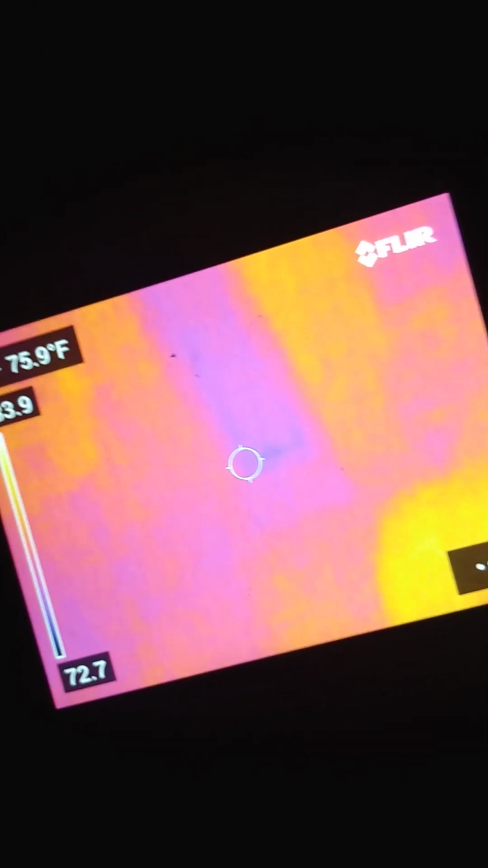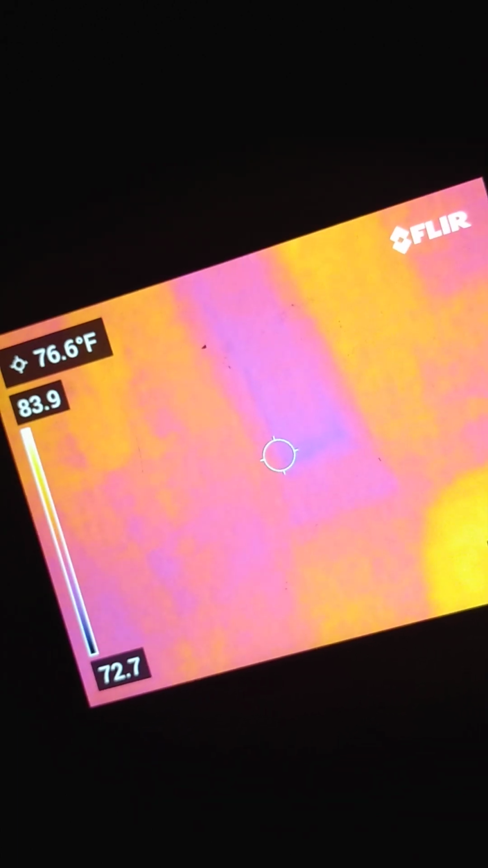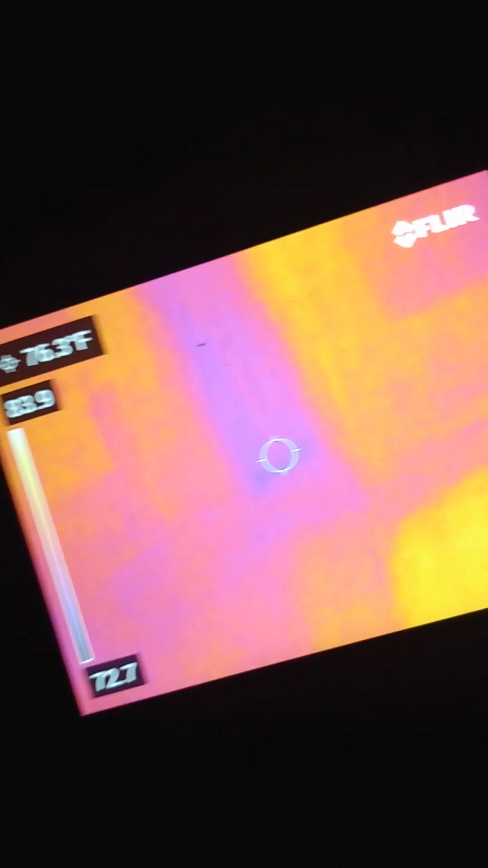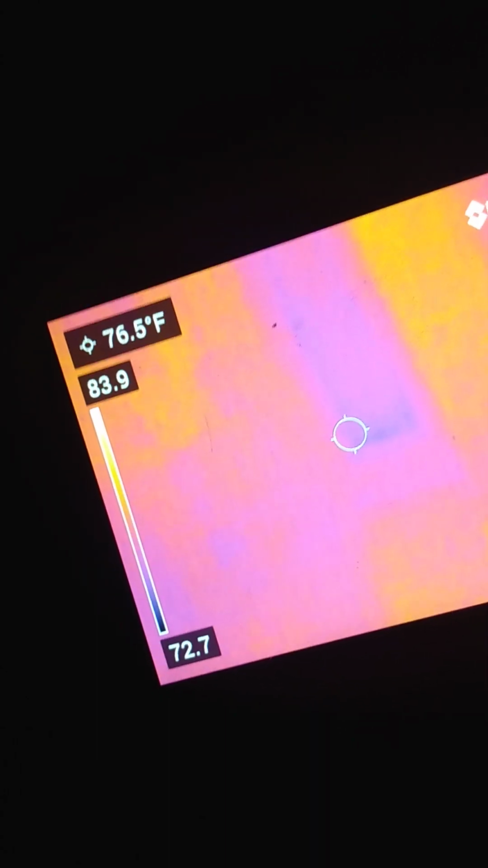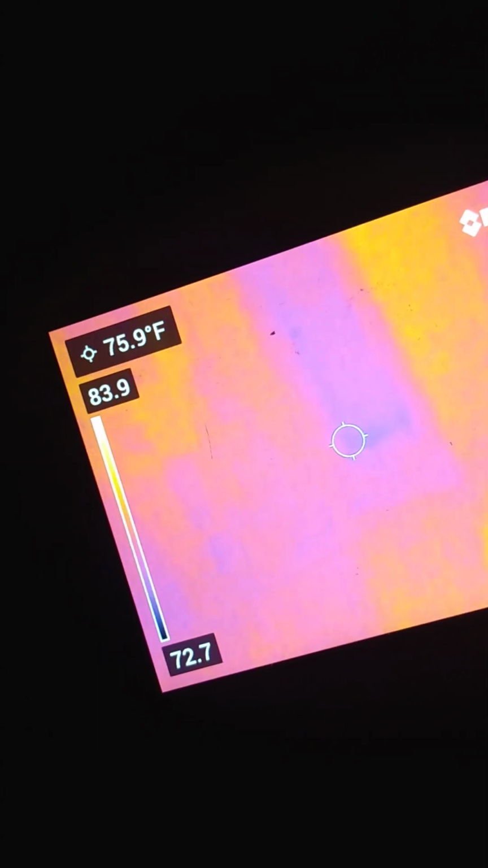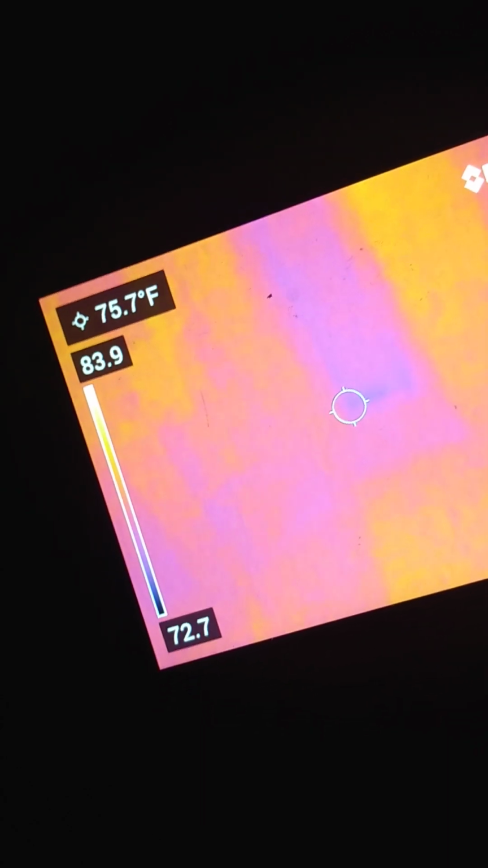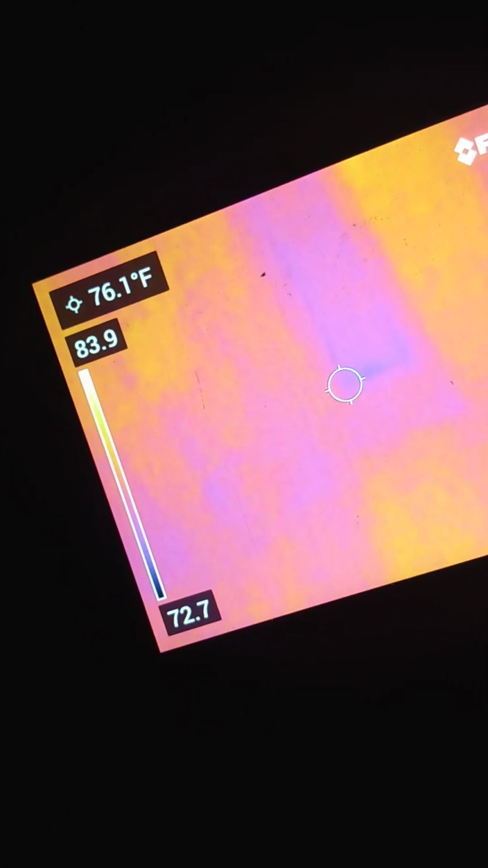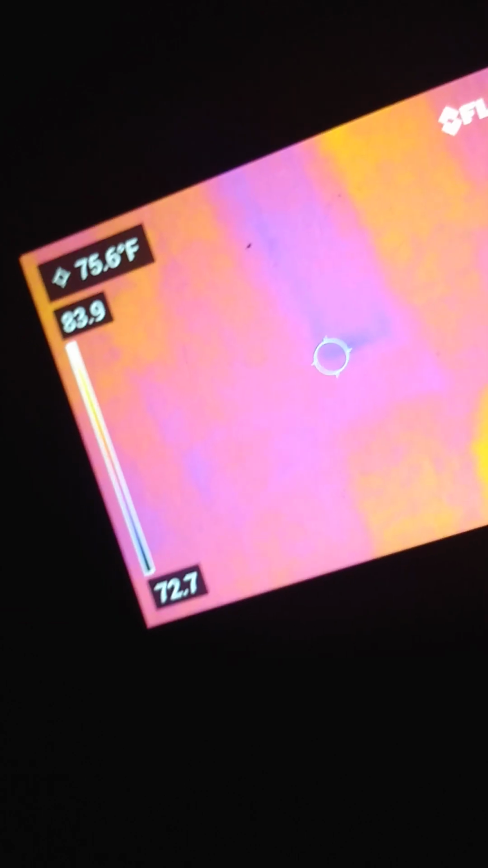I don't know if you can see the circle, but wherever you have that circle, that is where it tells you the temperature in Fahrenheit up in the upper left-hand corner. So right now it's like 76.1 degrees Fahrenheit. It keeps changing.